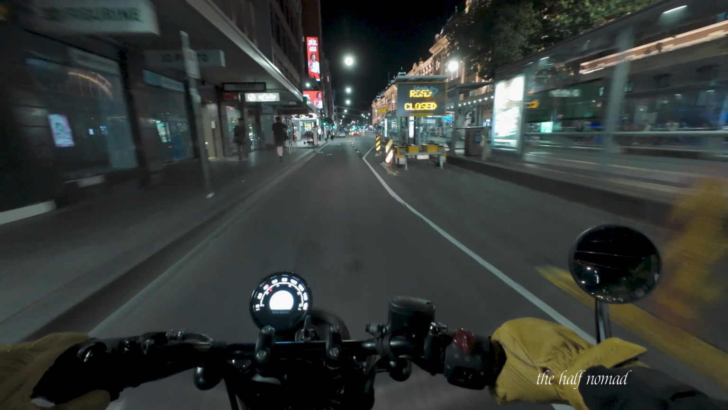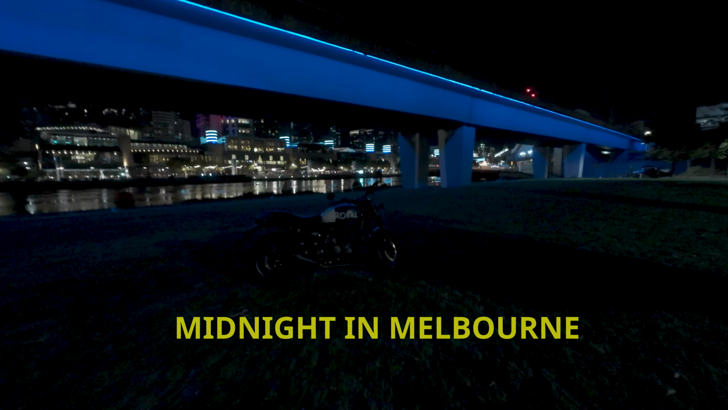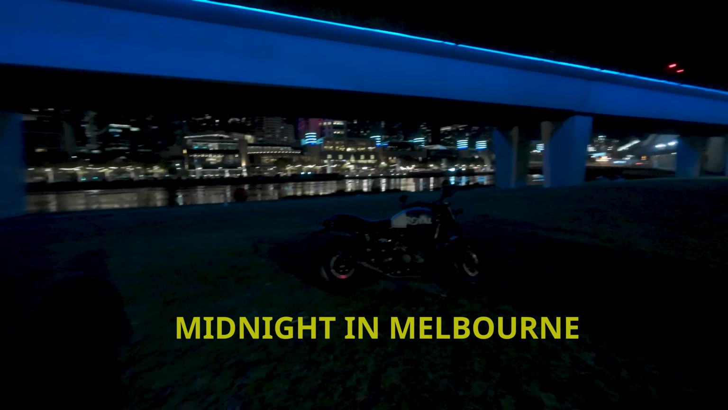Good evening, everyone, from Melbourne. It's about 11 o'clock at night on a Friday night, and I am here right smack in the center of the city, just on the banks of River Yarra.